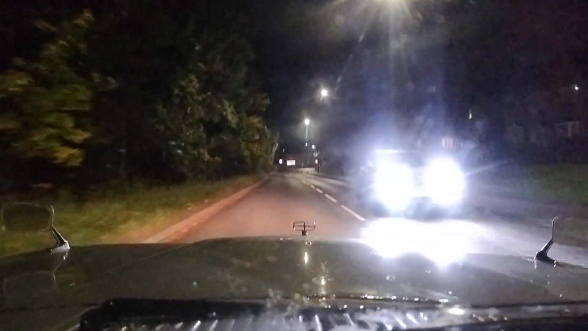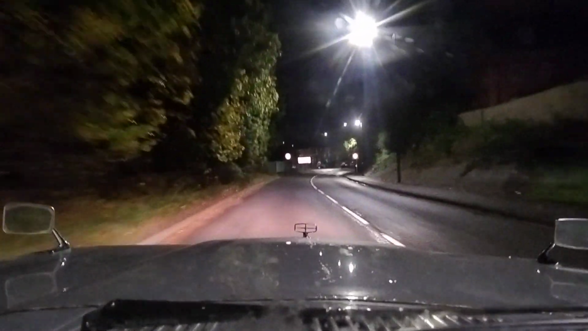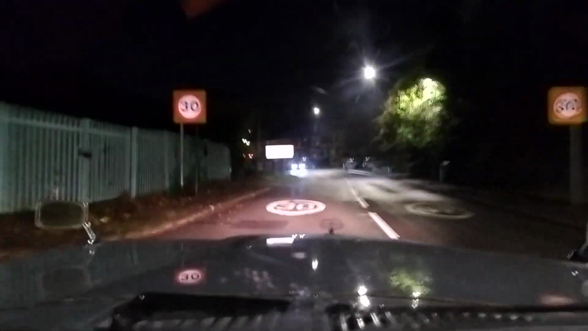A proper run out in countryside, in dark, in a Ford Zephyr V4. I think I'll take you out in something else one day, and another make. So they all perform just alright. Just got to keep things right.